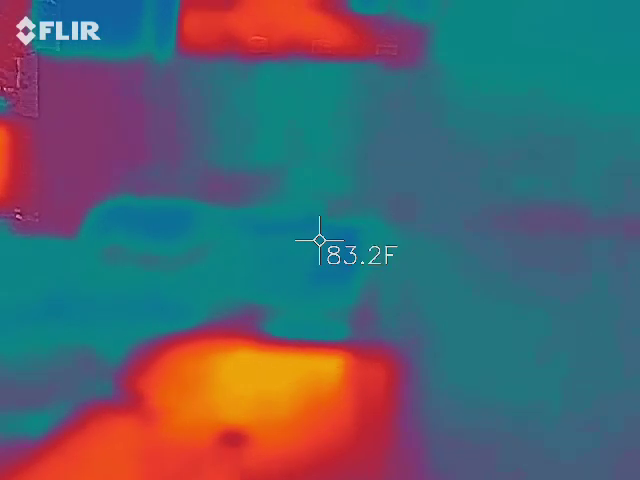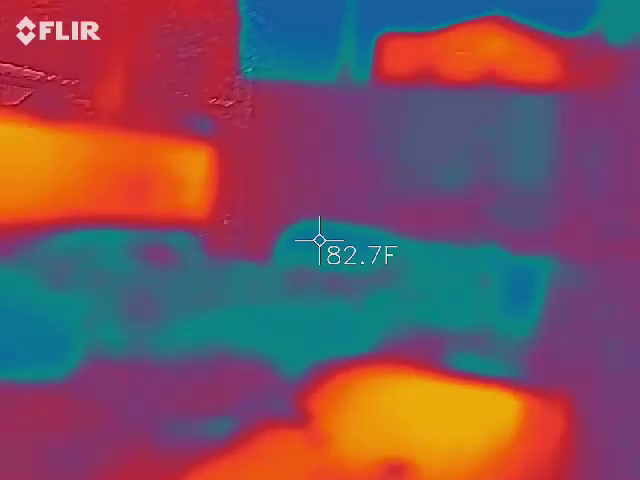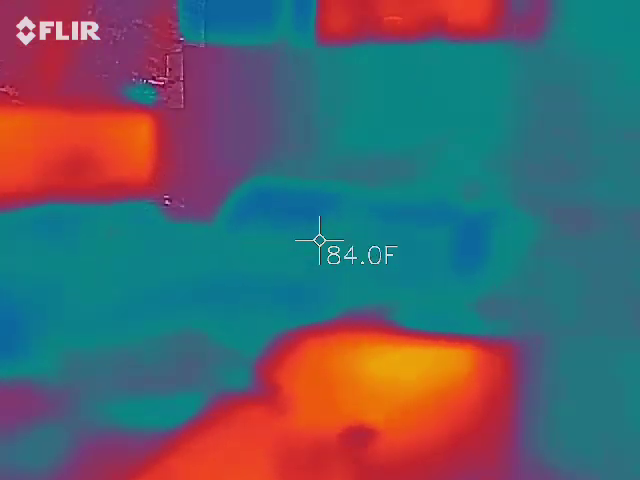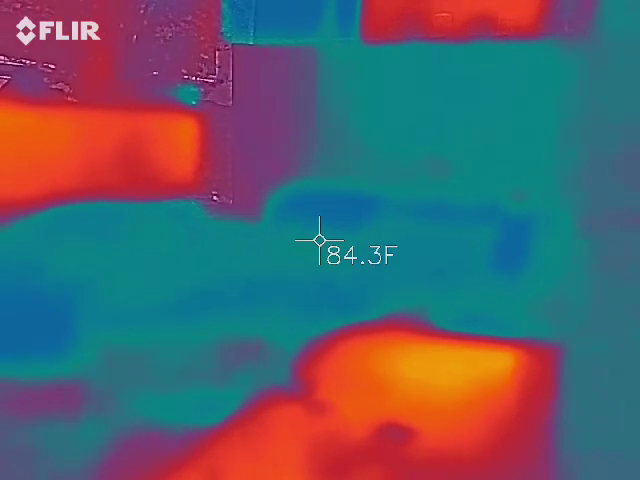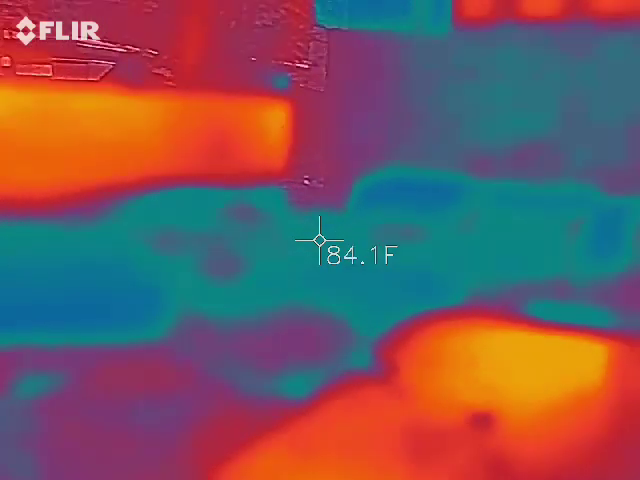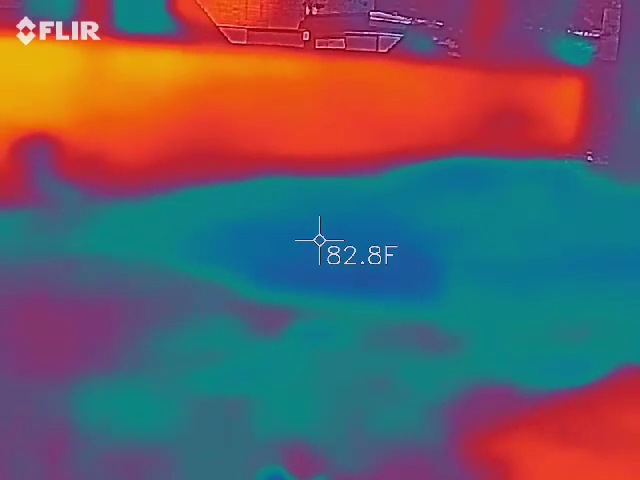There's a million ways to set up this one, where it'll actually just show cold spots or just hot spots. But this way we can actually see the differences. It's too hard to gauge just cold. This way you get a difference. But you're doing the right thing, just finding little corners, pockets.